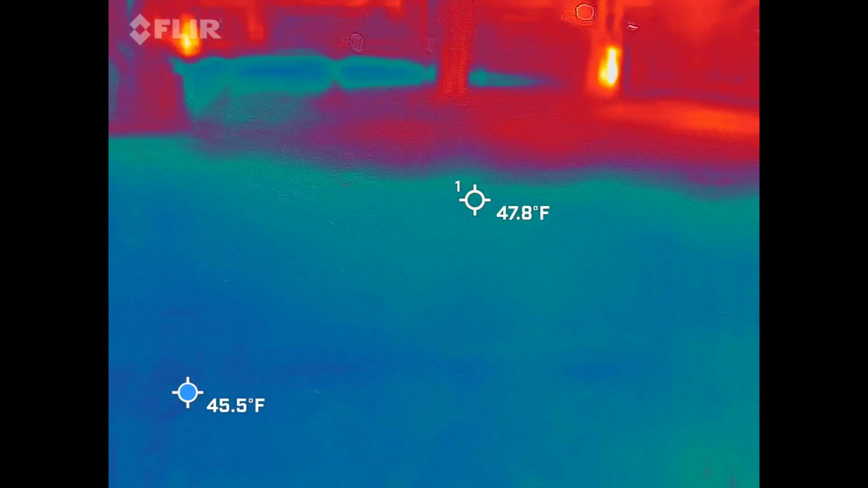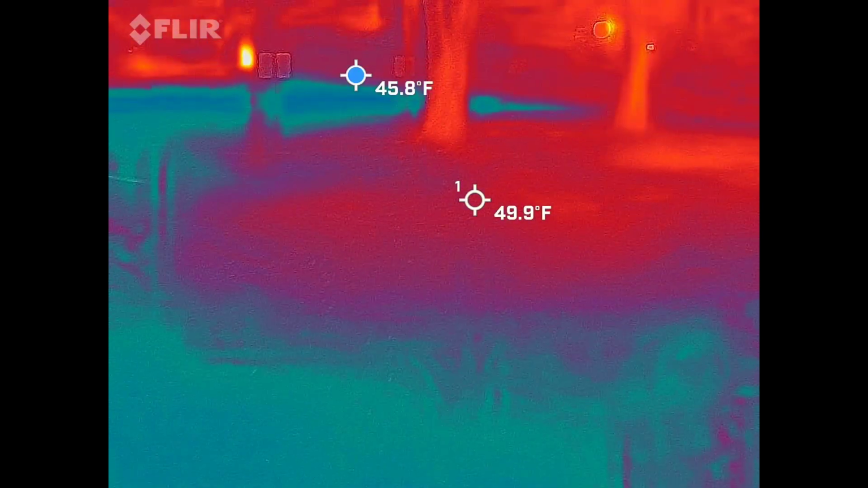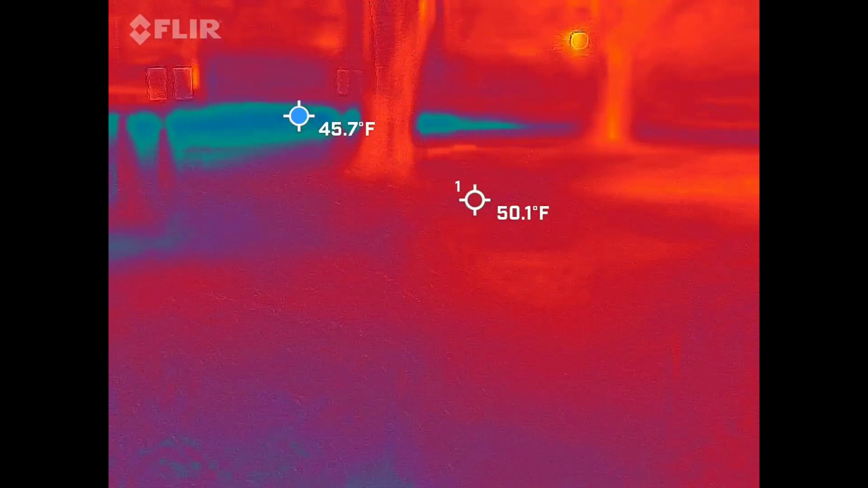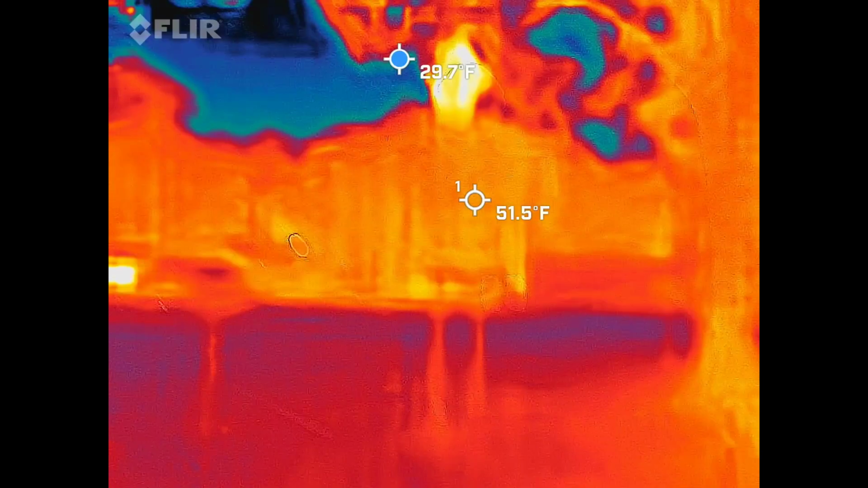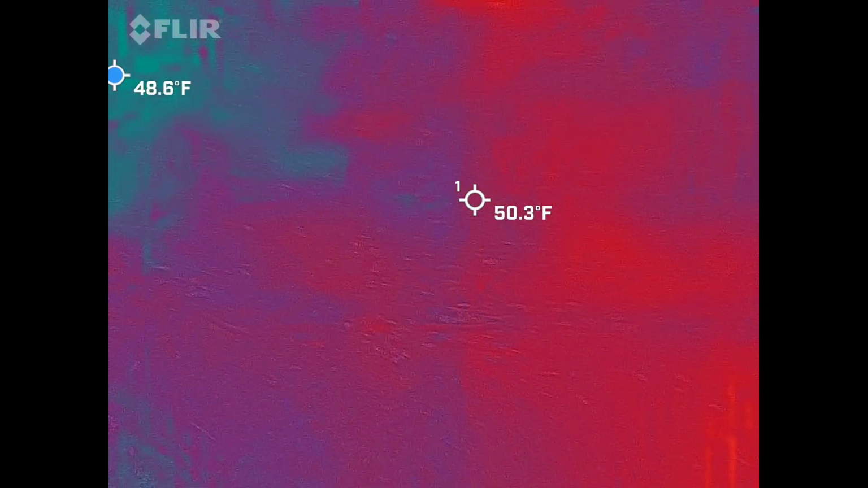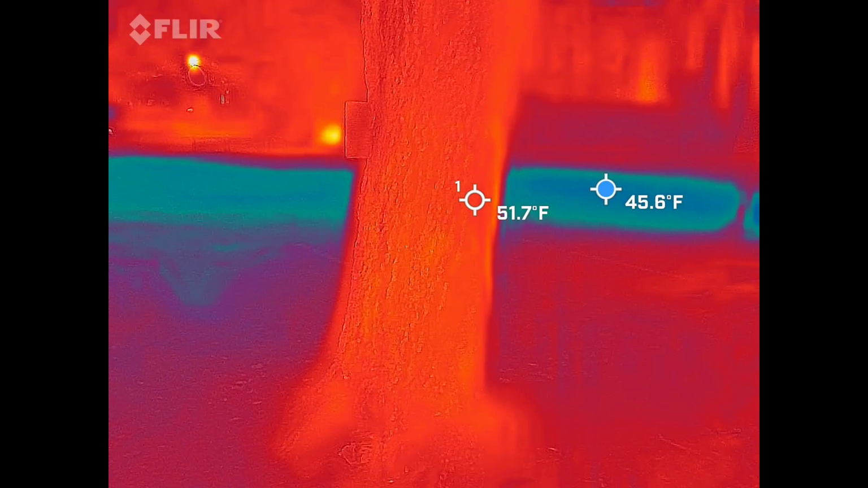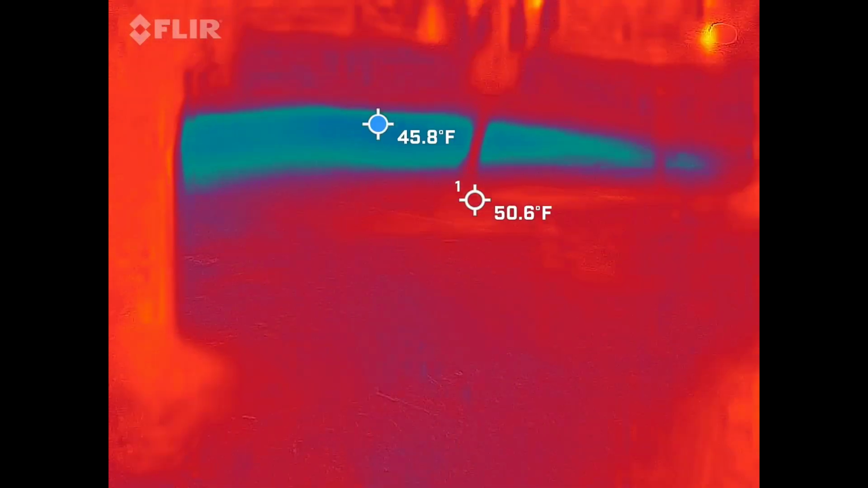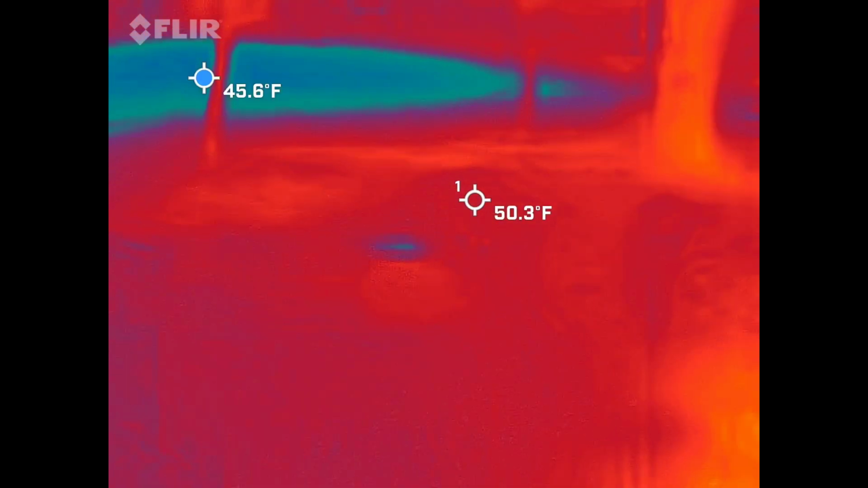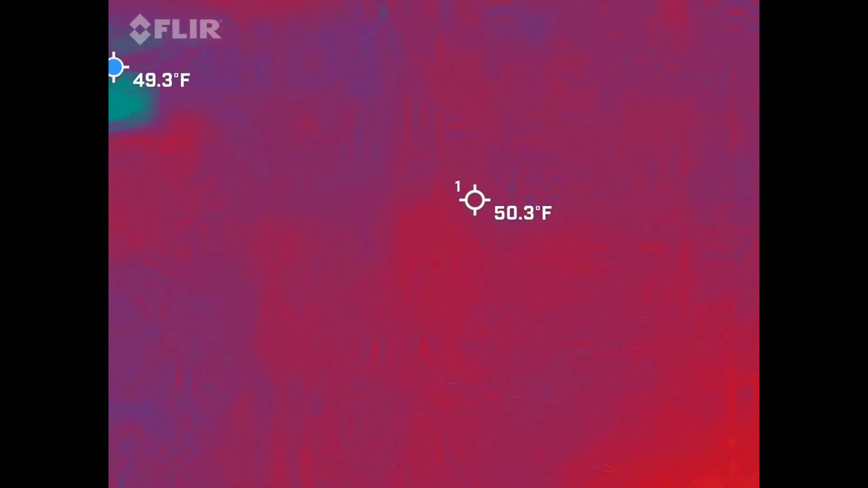So, you know, wants to sit around. Good solid tree.